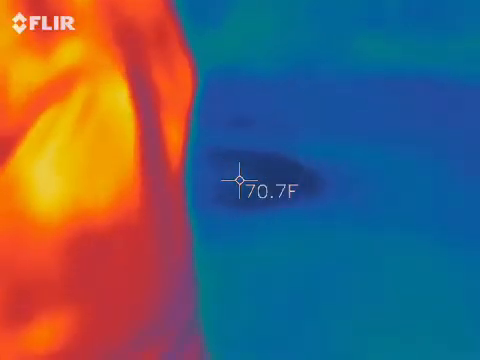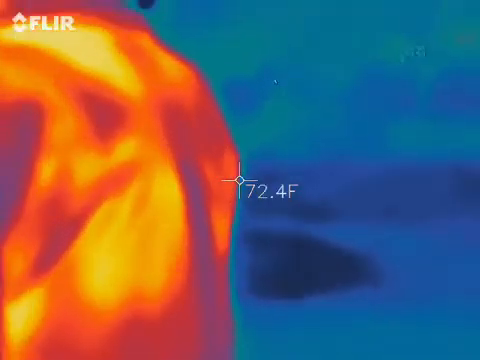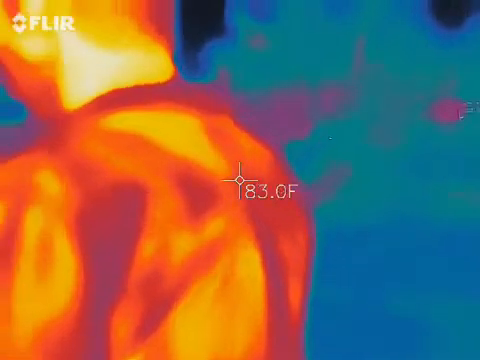Wild horse. What's that? Touchdown. Oh, that's cool. Functional.